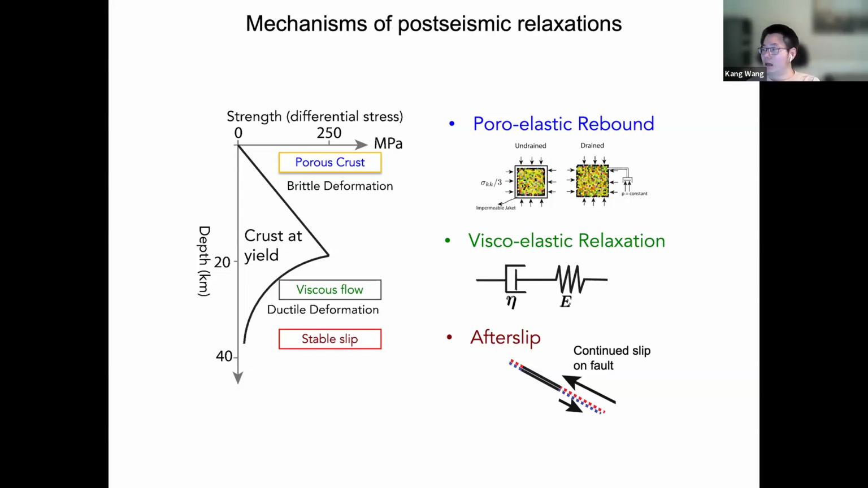When the pressure inside the pore space changes due to the earthquake, it has to be rebalanced. So that results in observable surface deformation. Deformation due to poroelastic rebound typically occurs over a shorter time scale, but it can be seen by InSAR as well.